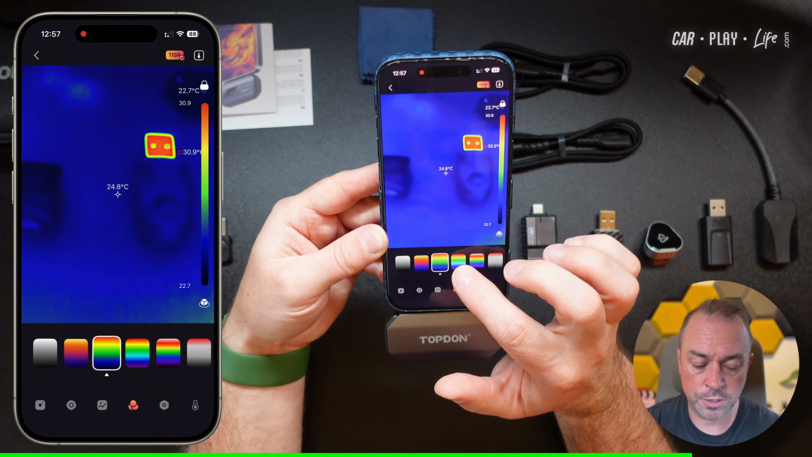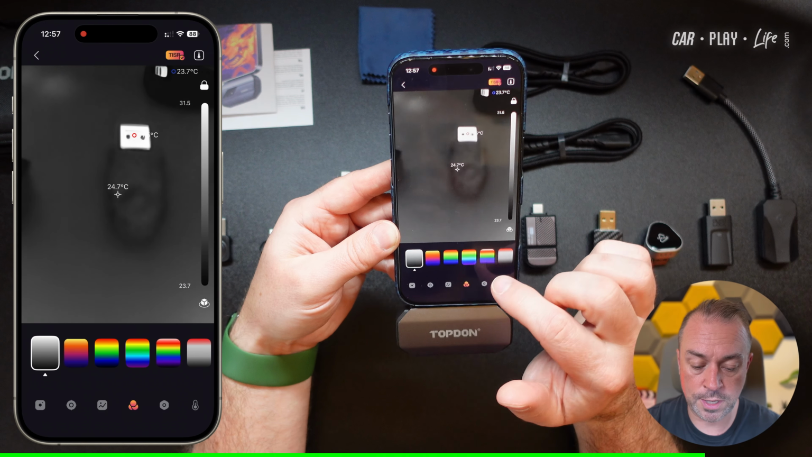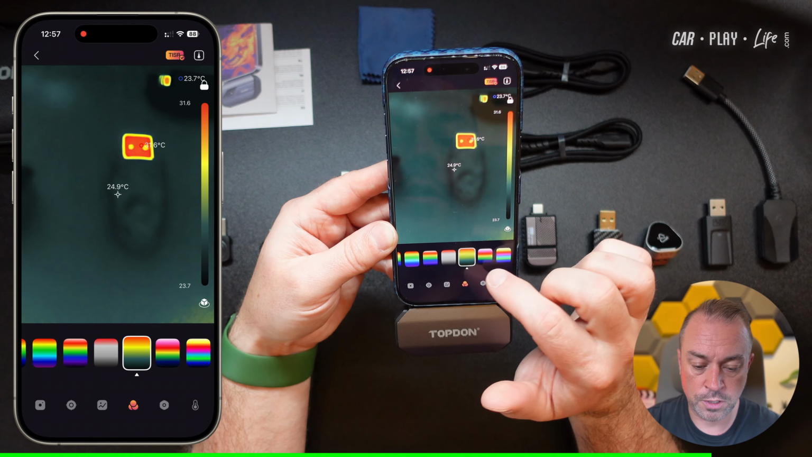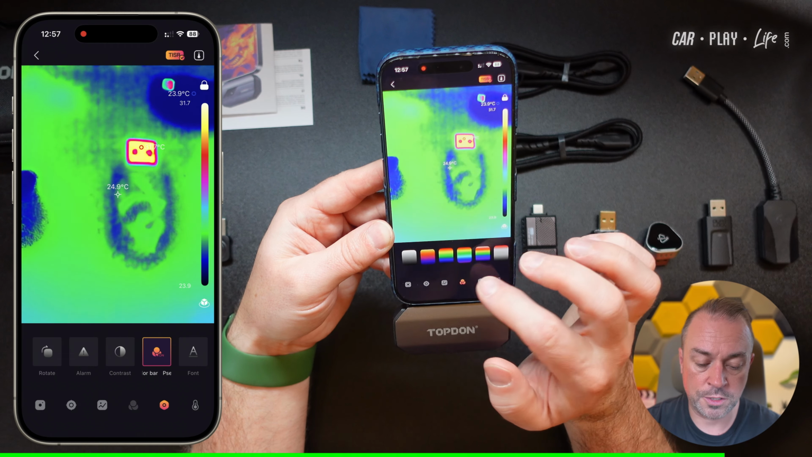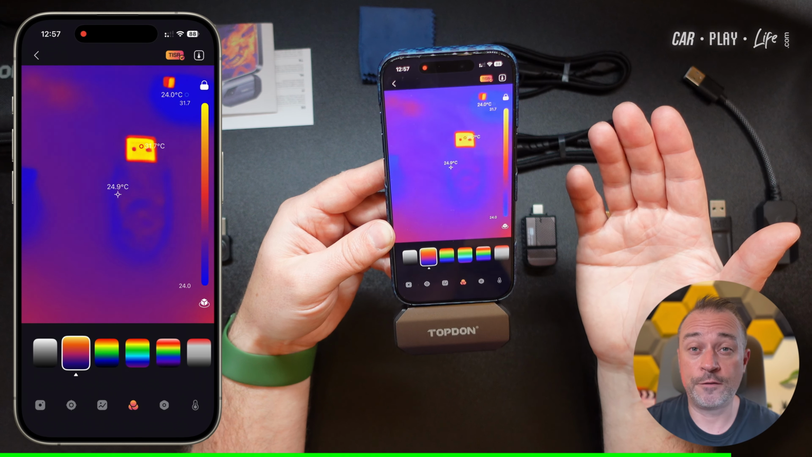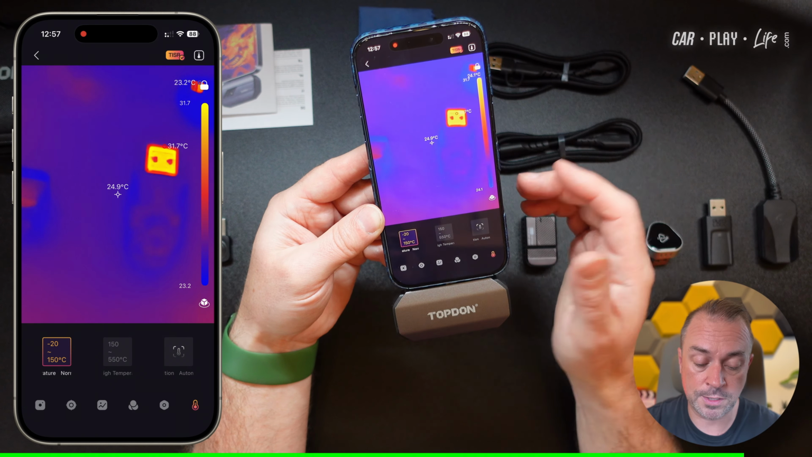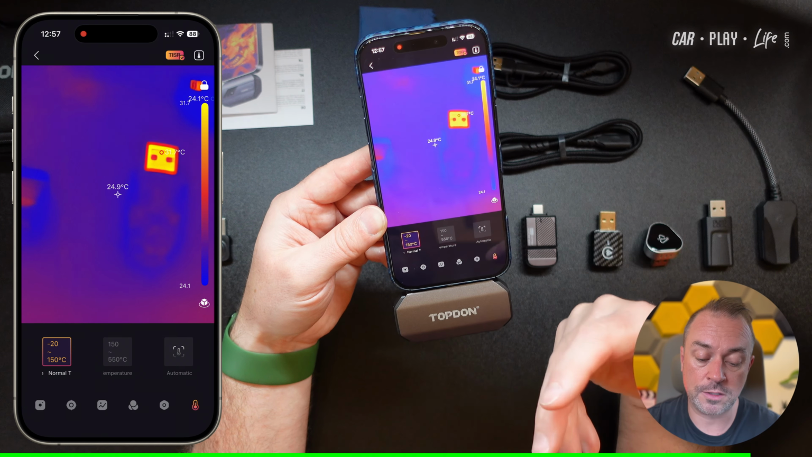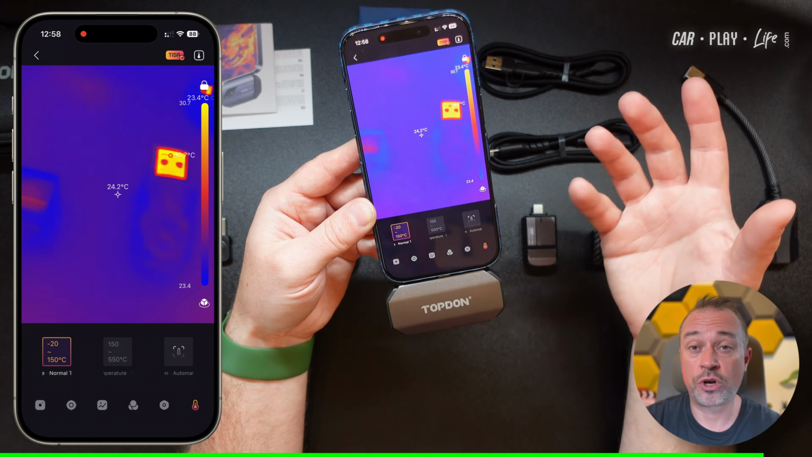And we've also got different ways to showcase that kind of content, black and white through to different color effects as well. So you can customize the whole view how you see fit. You've got 2 separate ranges here. You've got -20 up to 150 degrees C. We can go 150 to 550 degrees C if you're capturing a lot hotter products or environments.